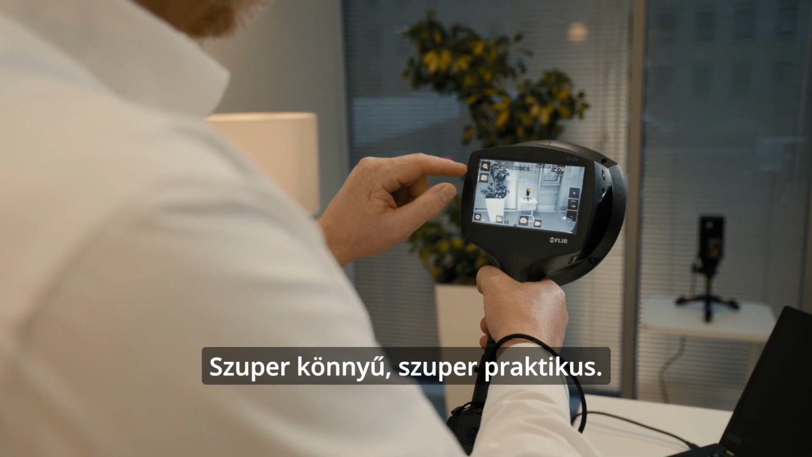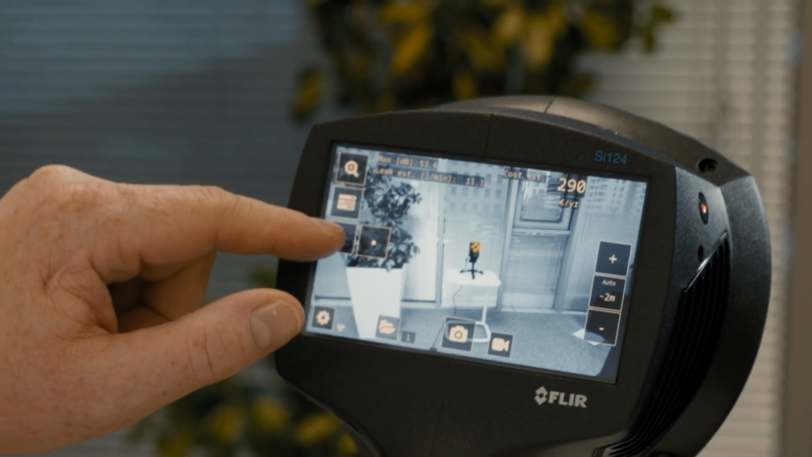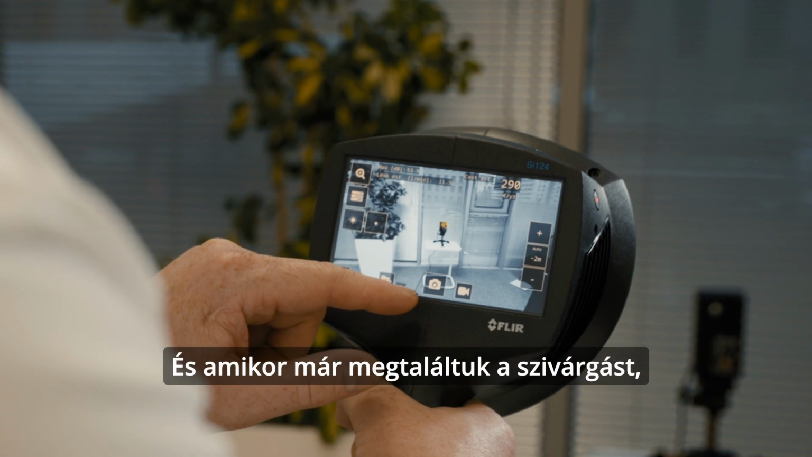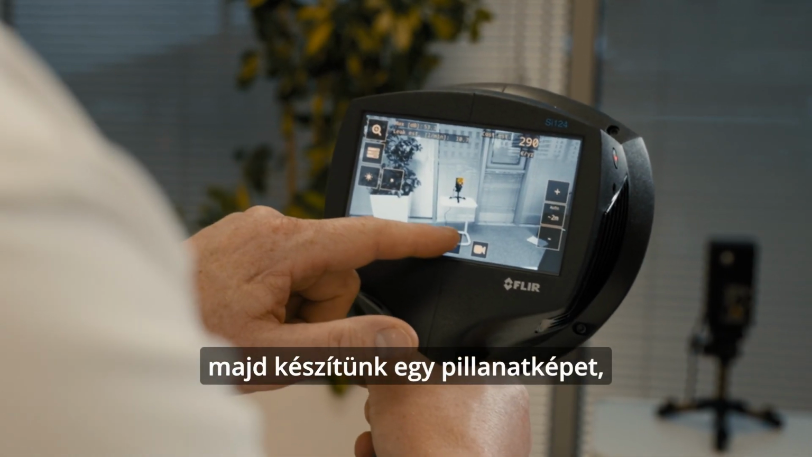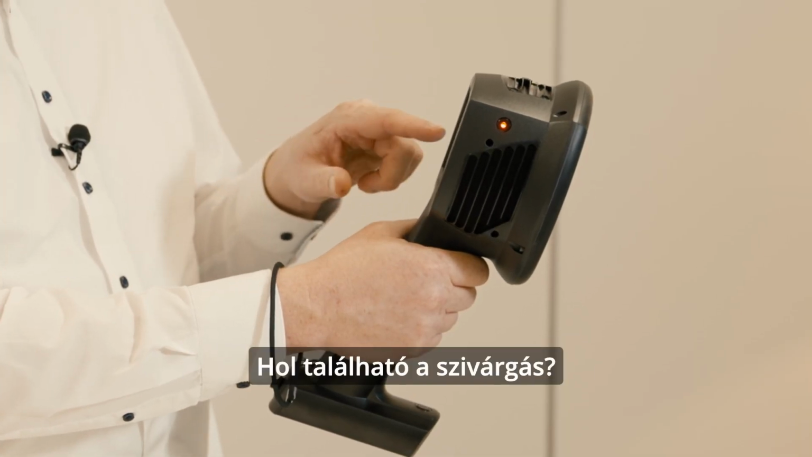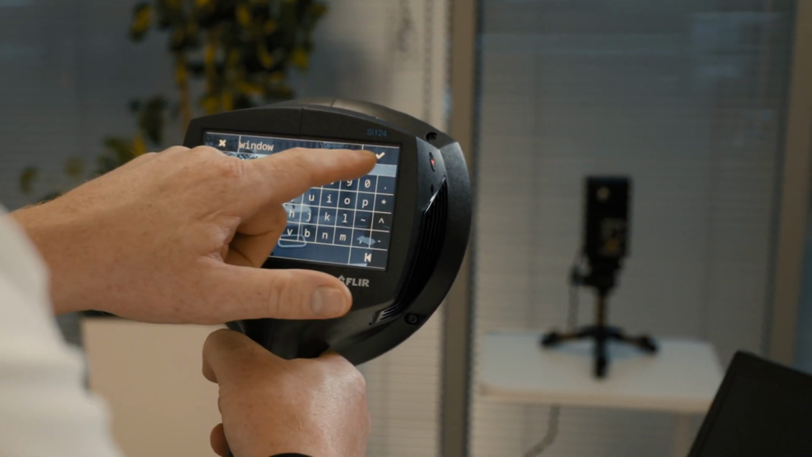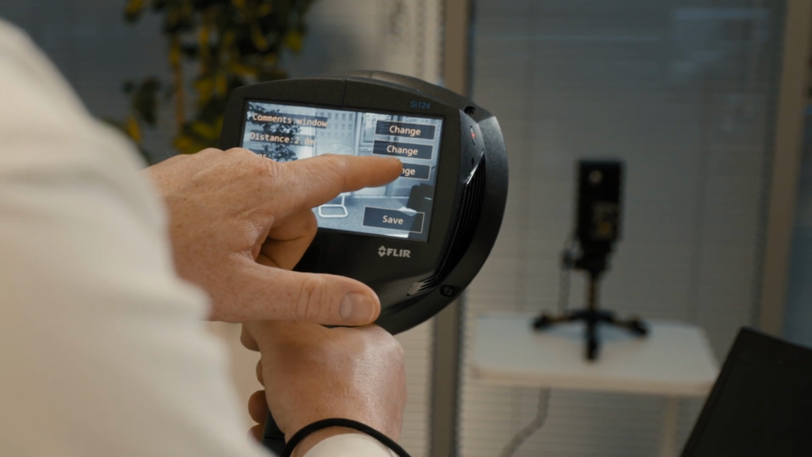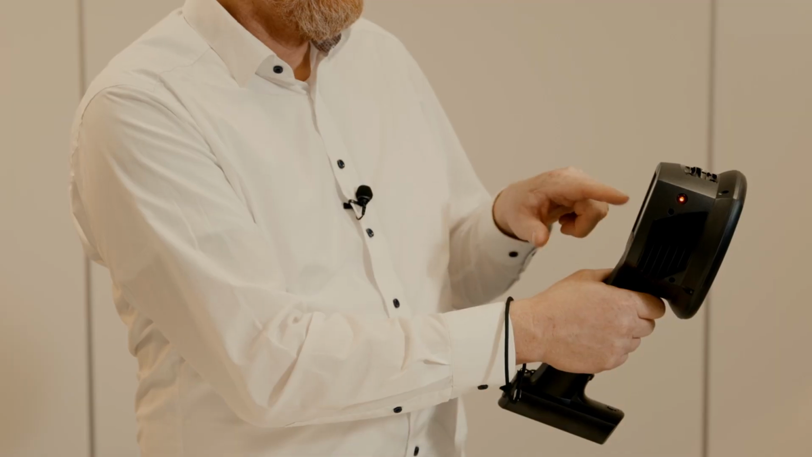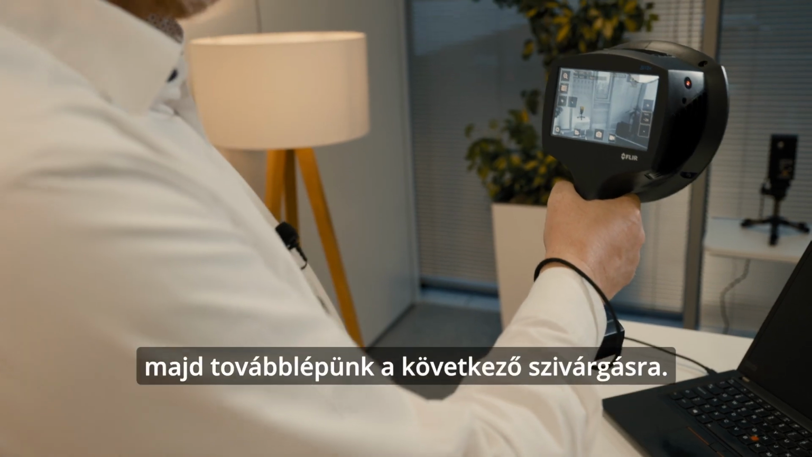Super easy, super handy. We can use the zoom as well, or make the snapshot a bit brighter. And when we have located the leak, then we take a snapshot. We can enter some comments. Where is the leak located? In this case, we have a leak close to the window. And we can enter some tags if we have repetitive locations. Possibly we find more leaks in this location. We add this tag, we save it, and then we go to the next leak.